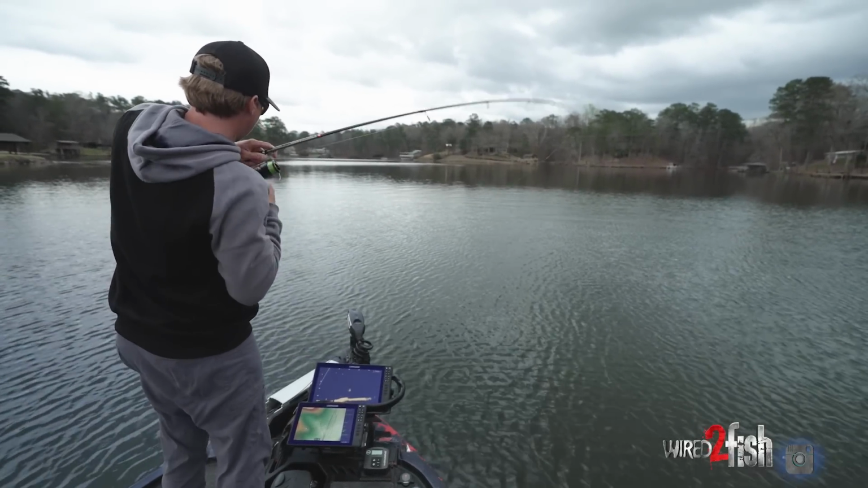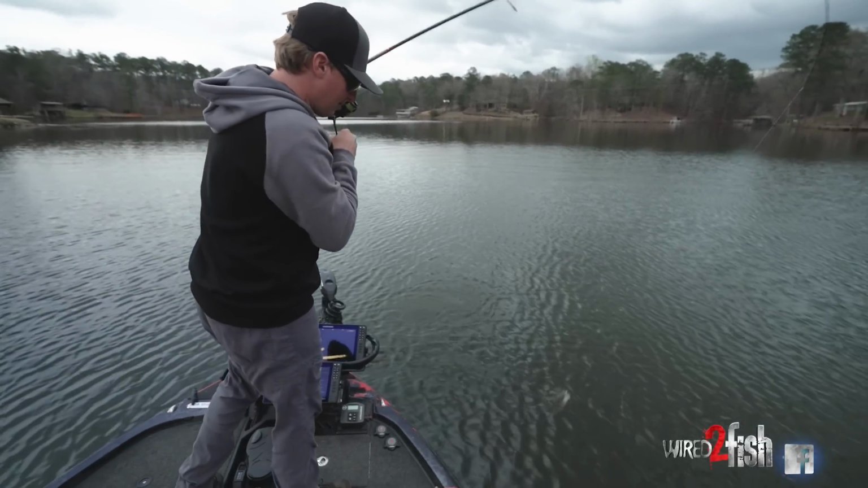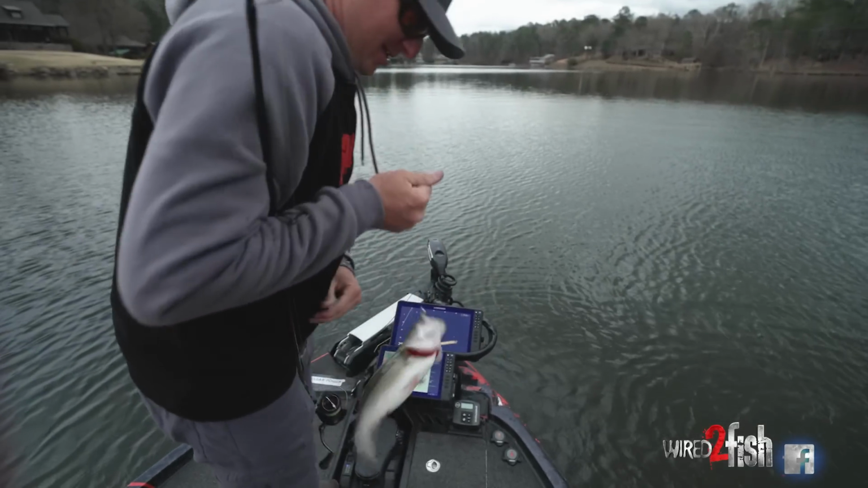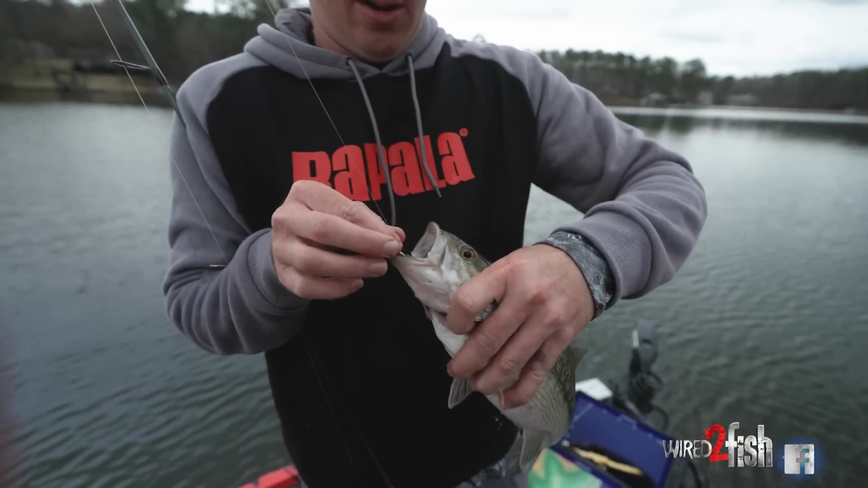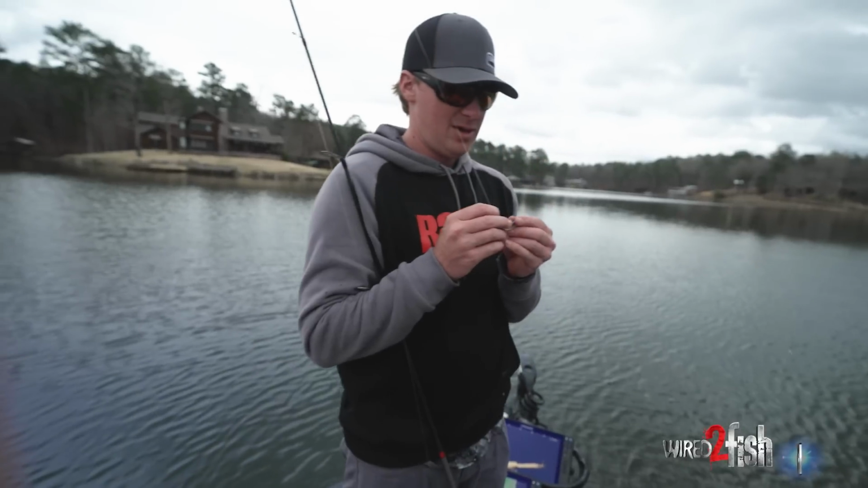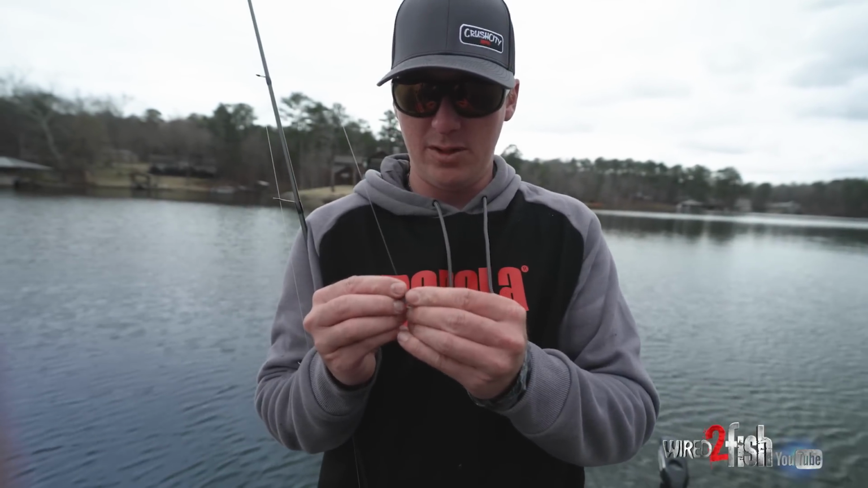Just like that, got in the pocket. Oh, okay. A little chunky boy right there on the Mooch Minnow. You know, guys, I idled across the lake over here, and pretty decent little fish. I idled across the lake over here, and I'm really just looking for the bait,